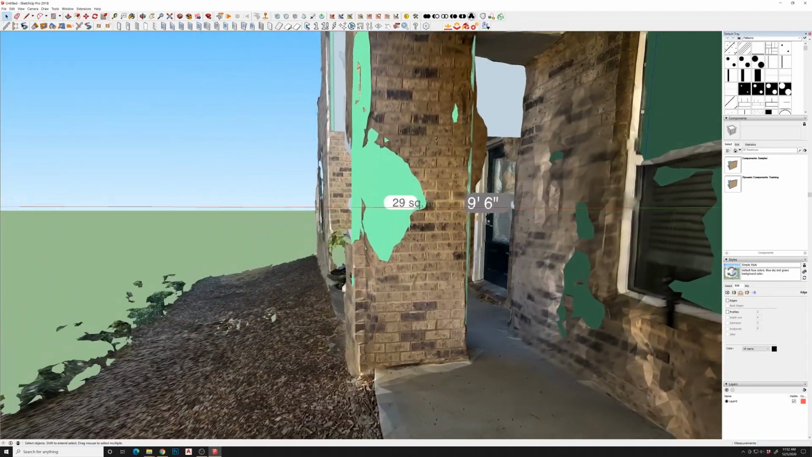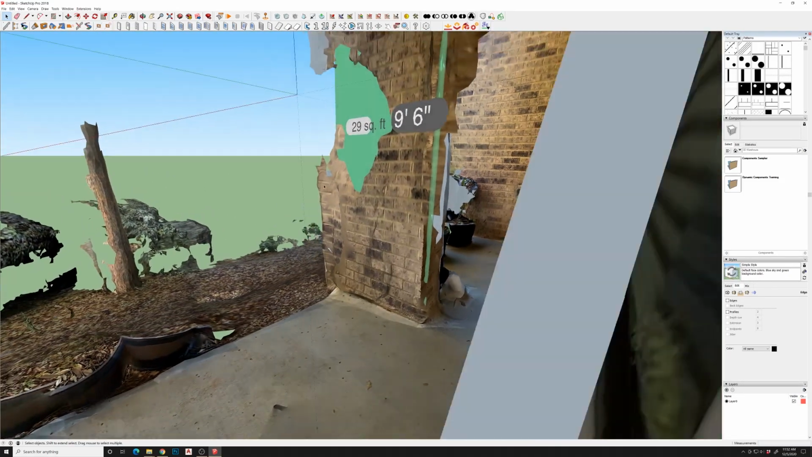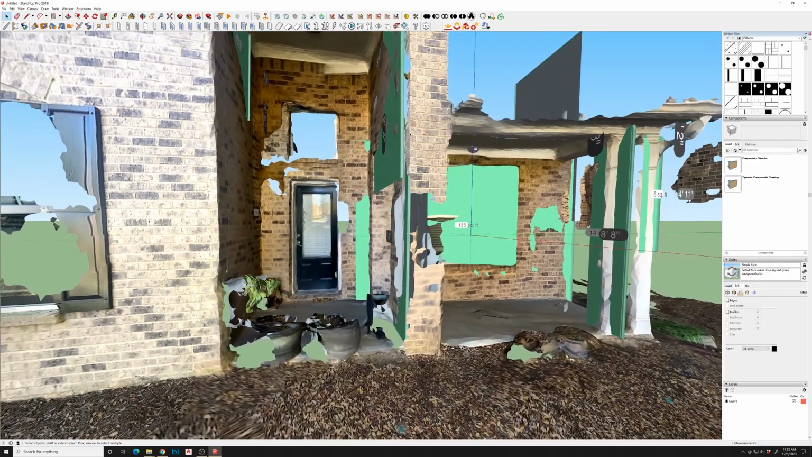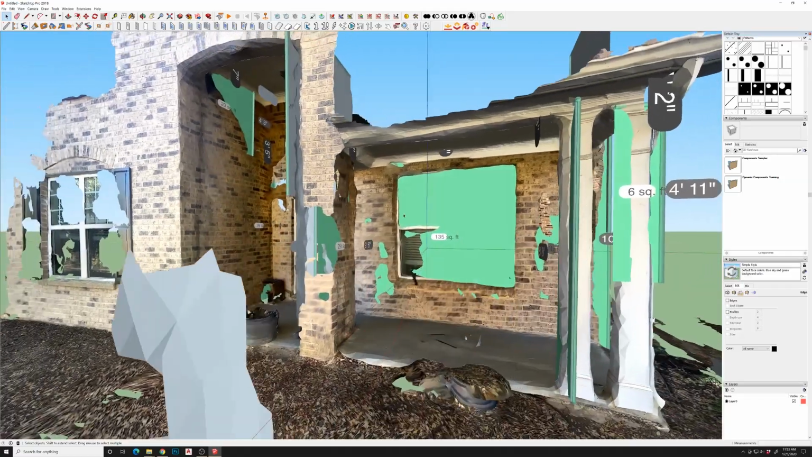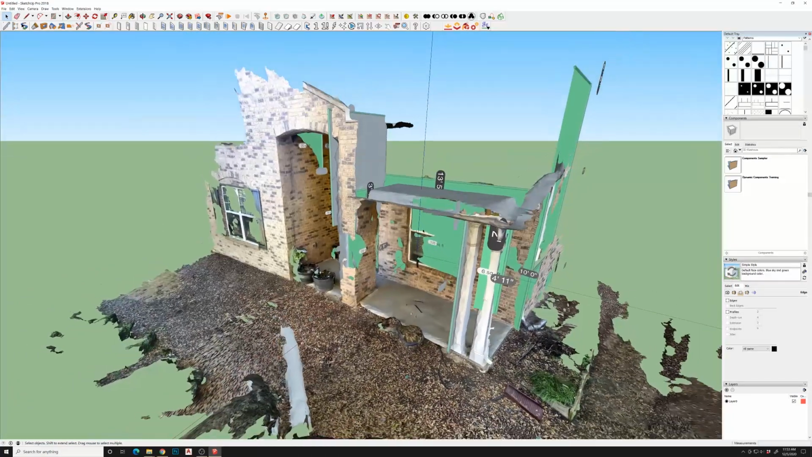So you can see we got some issue right here, but it's probably just a shift in this. Actually, if you were to use this room and then use this room, this would clean itself up when you start to create your actual as-built stuff.